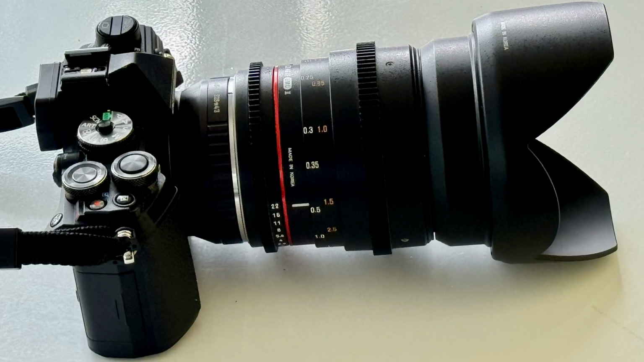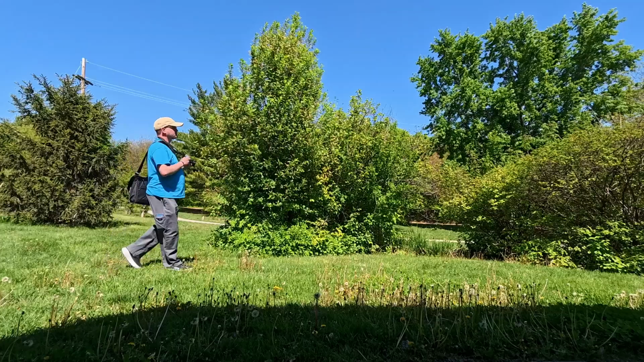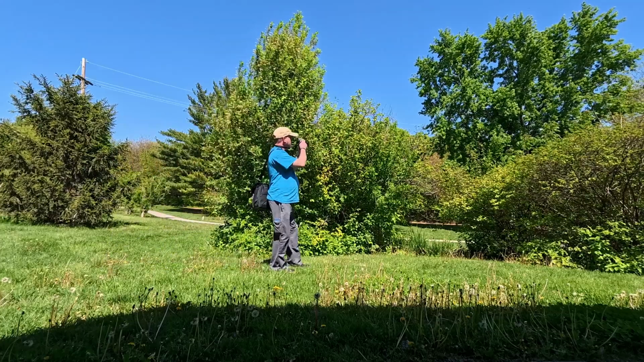Another challenge there is one of the great benefits of Micro Four Thirds is that we can get really small bodies and it makes them very portable. If we adapt full-frame glass, that takes away a lot of the advantage. It can be kind of awkward hanging a really big lens that was designed for a full-frame camera off the front of a relatively small Micro Four Thirds body. So I decided to take 7 of my native Micro Four Thirds lenses out and see how they performed.